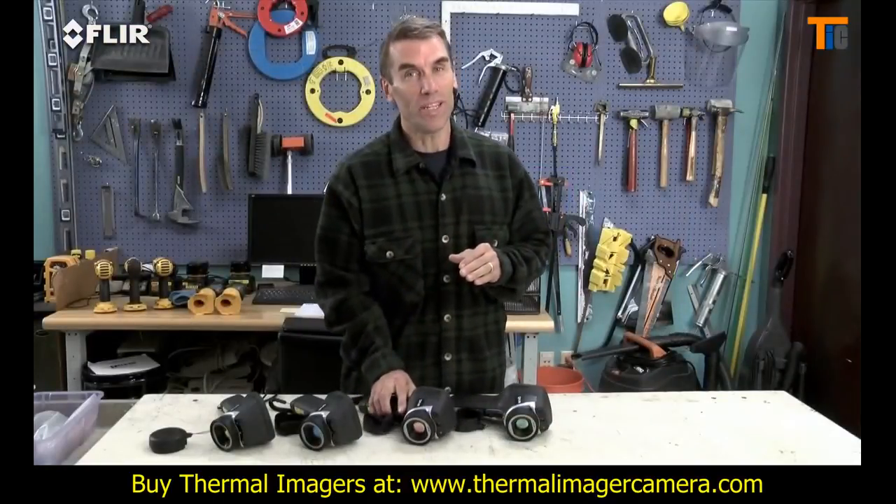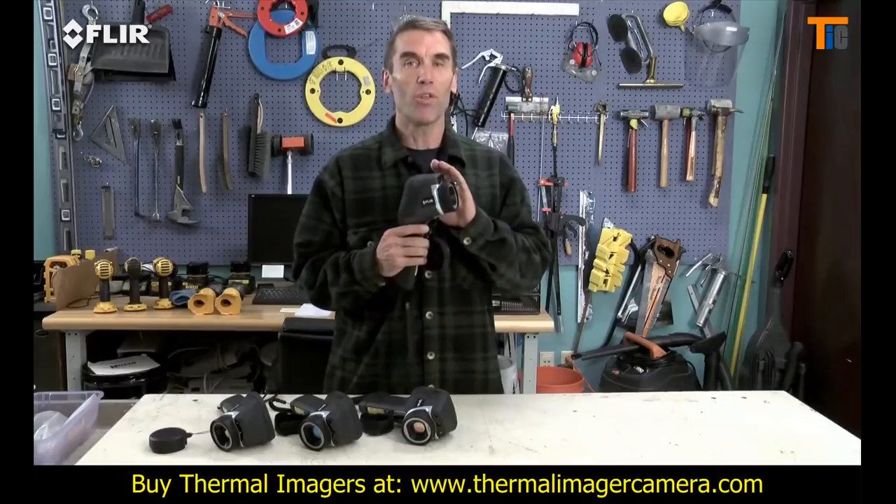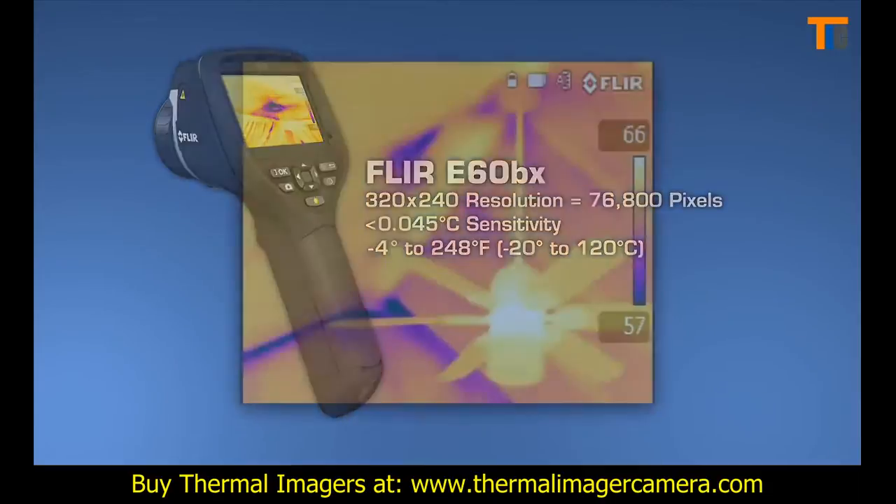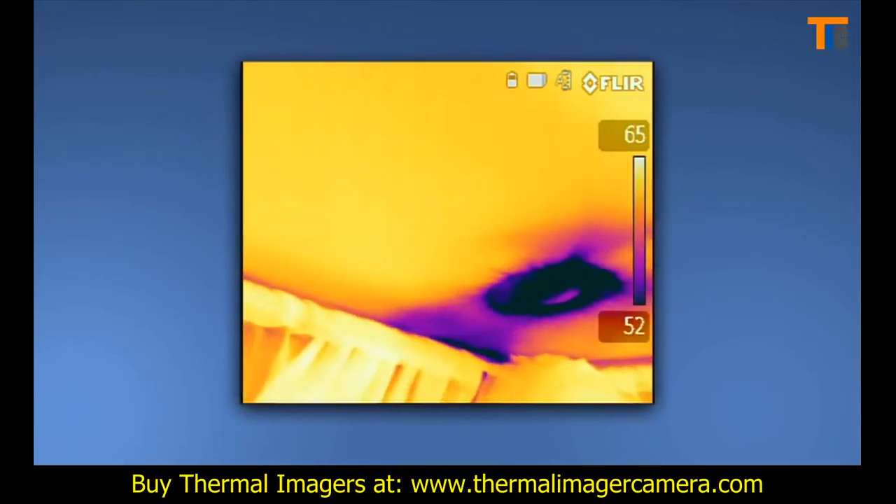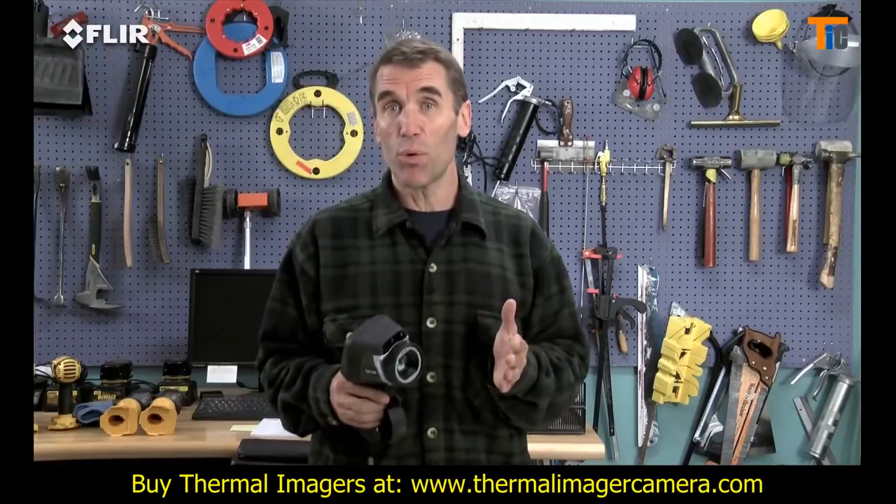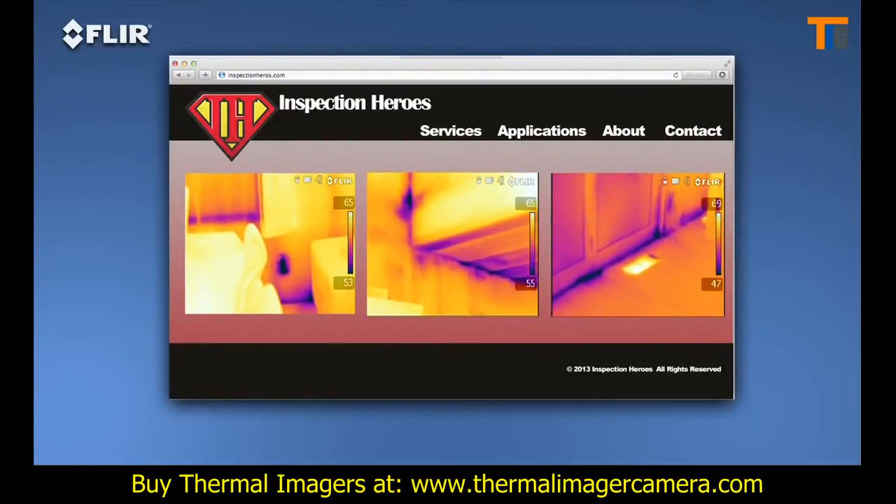Now we come to the ultimate E-Series camera, the E60bx. This camera has all the rich functionality and features we've covered and the best thermal imagery in the bunch at 320 by 240. Why would you want 76,800 pixel resolution? Well, for even crisper clarity and tighter temperature measurement accuracy. Higher res images make it that much easier to show what you found, and they're excellent for marketing purposes. A great way to promote your services and expertise on your website.